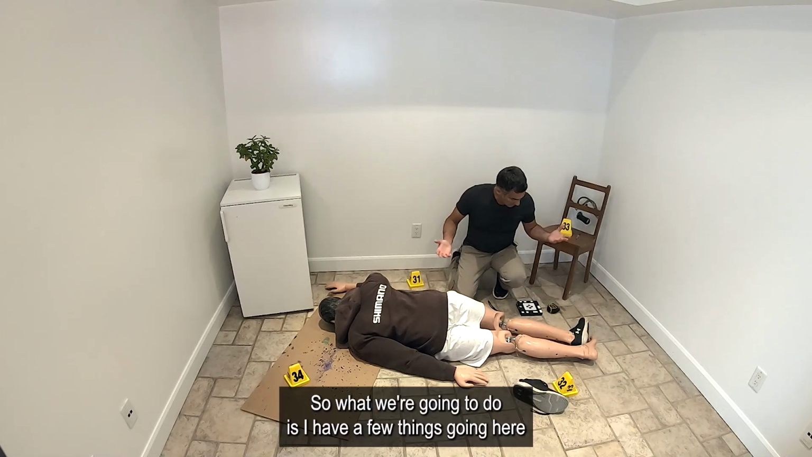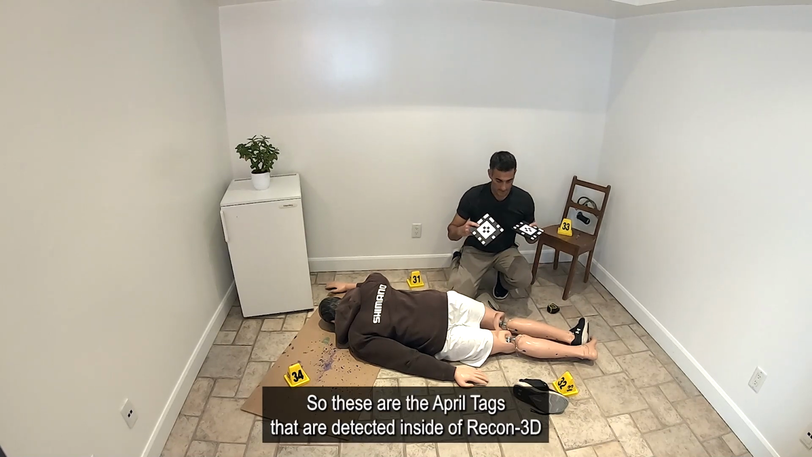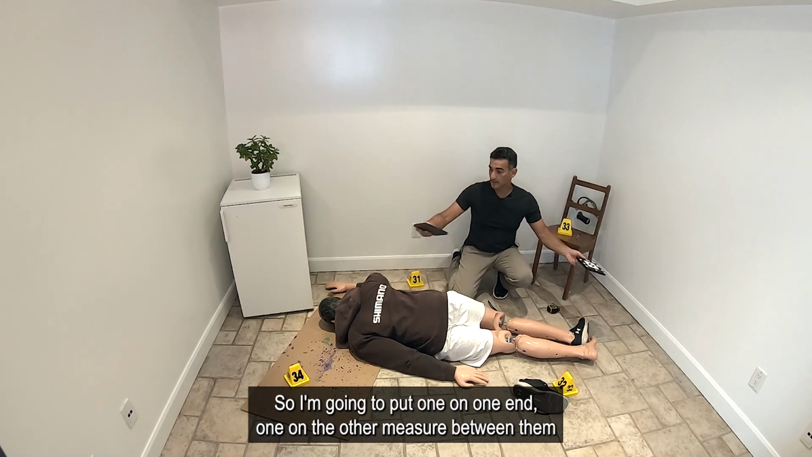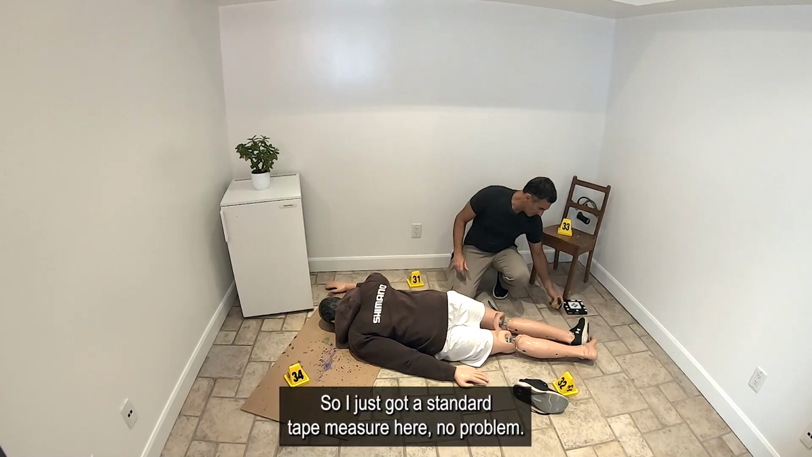So what we're going to do is, we are going to use targets today. These are the April tags that are detected inside of Recon-3D. So I'm going to put one on one end, one on the other, measure between them, and make sure that I enter that value inside of Recon-3D. I just got a standard tape measure here, no problem.